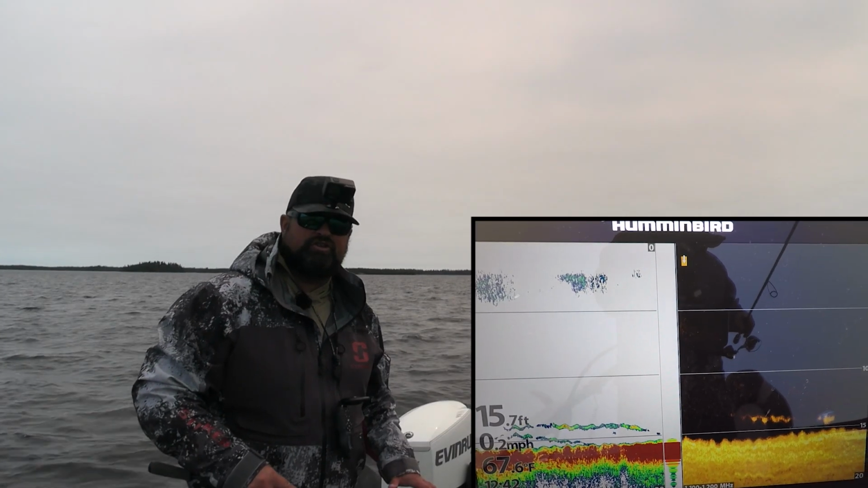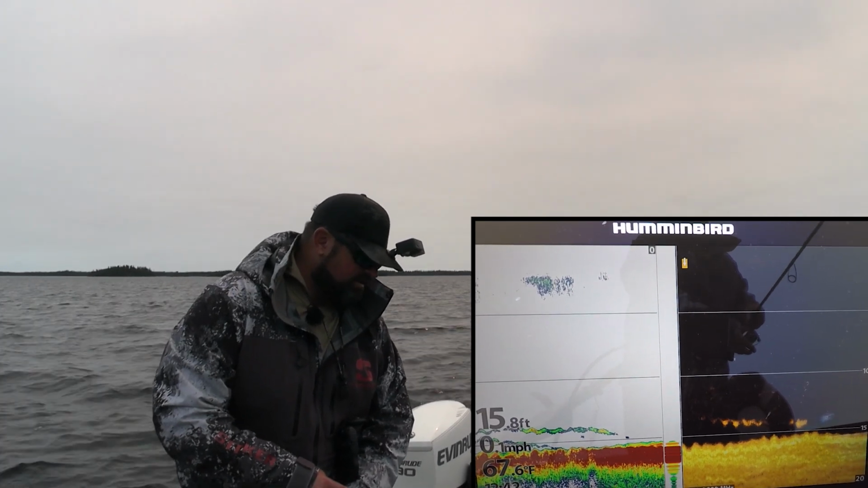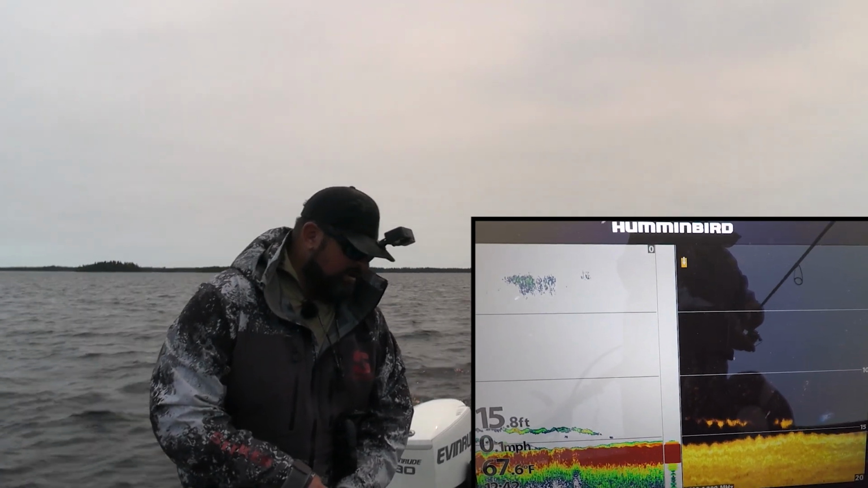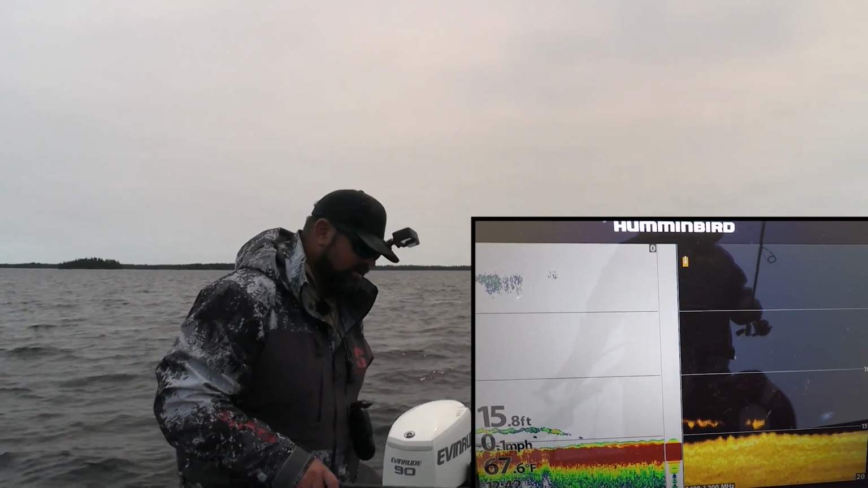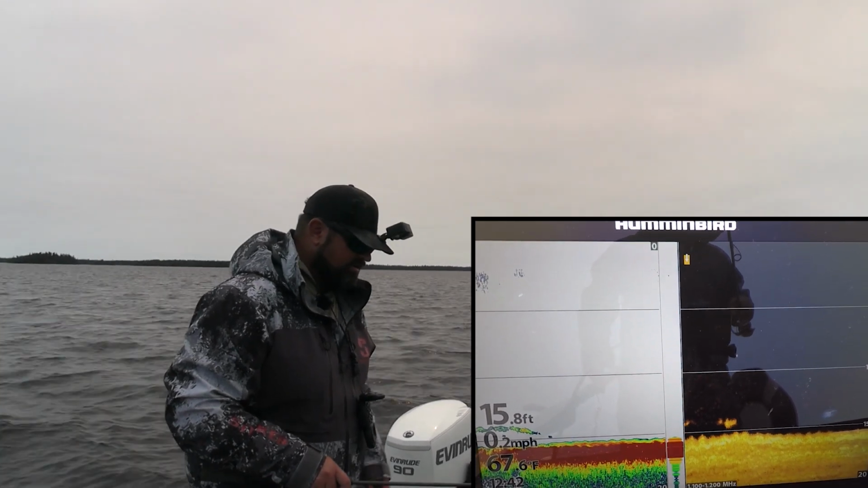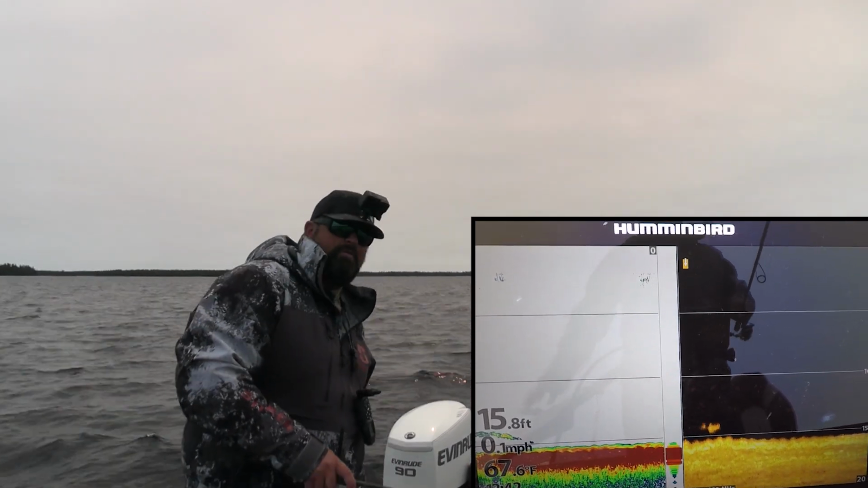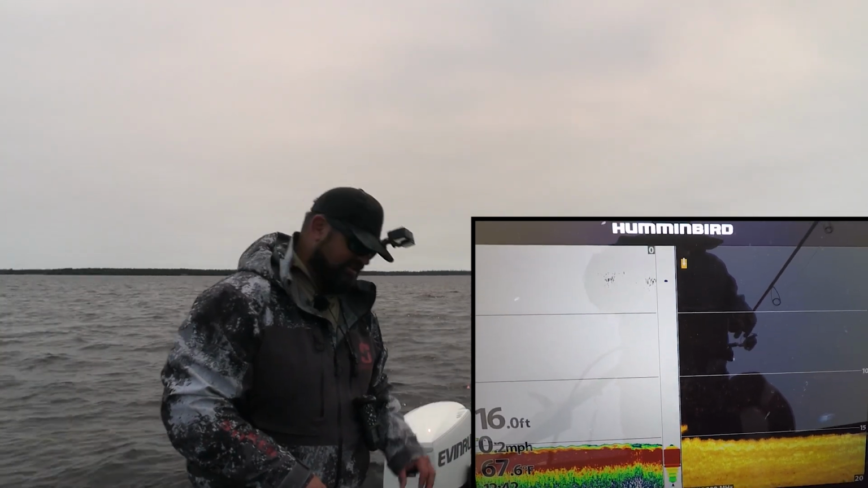And you can mark your fish on your 2D quite often, but sometimes in amongst the rocks you're going to have just a little bit better separation from the bottom with your down imaging. Or like I've shown in some videos in the past, it's another way to decipher whether it's one mark on your 2D or multiple fish mixed in together.